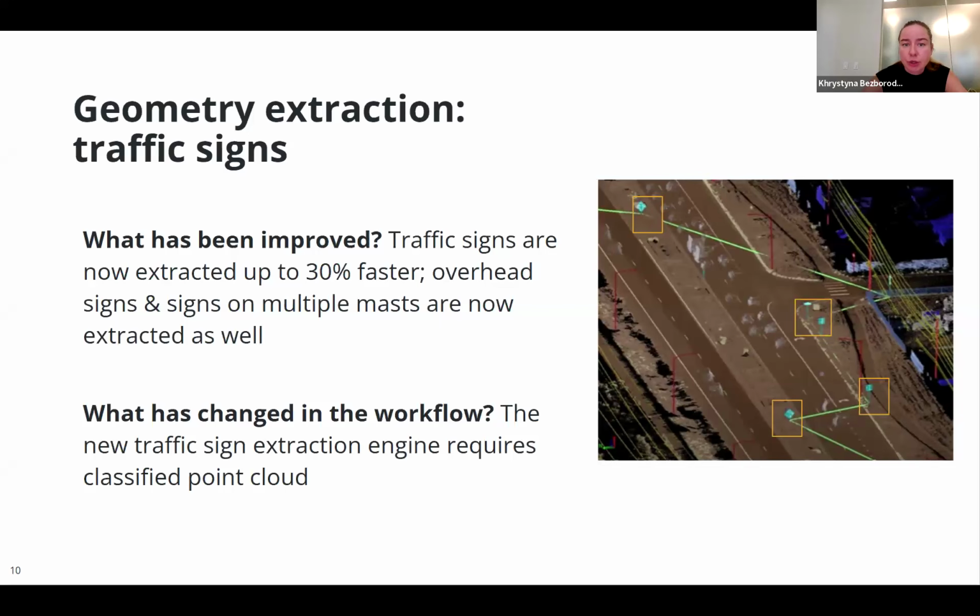One small change in this workflow. Now, before running the traffic sign extraction, you will be required to classify the point cloud, which I think most of the users did anyways, because it's faster to run sign extraction not on the complete point cloud, but just on the point cloud that contains just the sign point cloud region. So now you will have to classify your point cloud, switch on just the traffic signs and maybe the ground, and you just run the automated extraction of traffic signs, and it should be up to 30% faster than it was before.